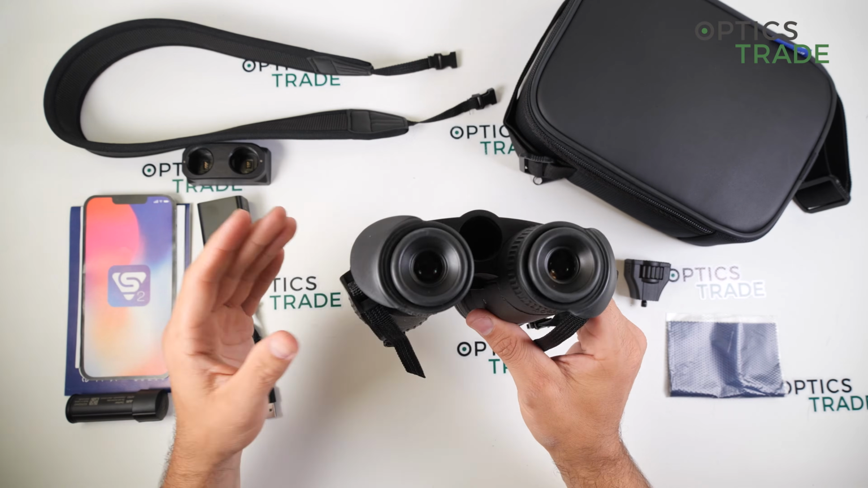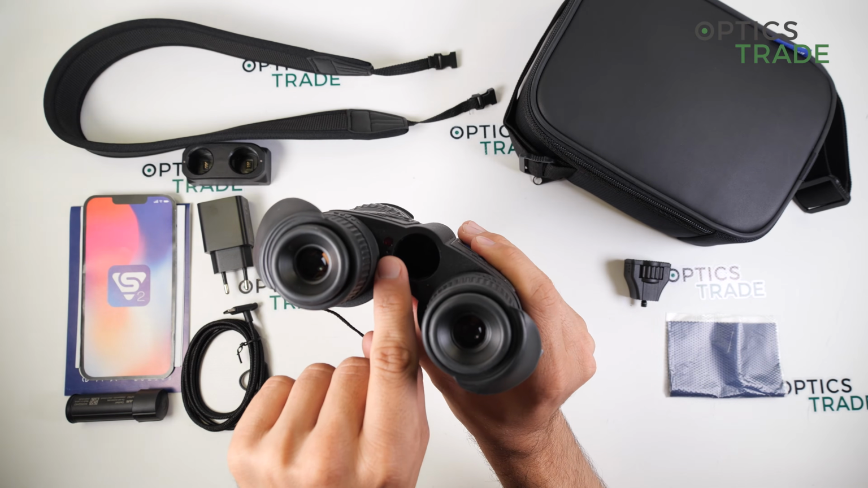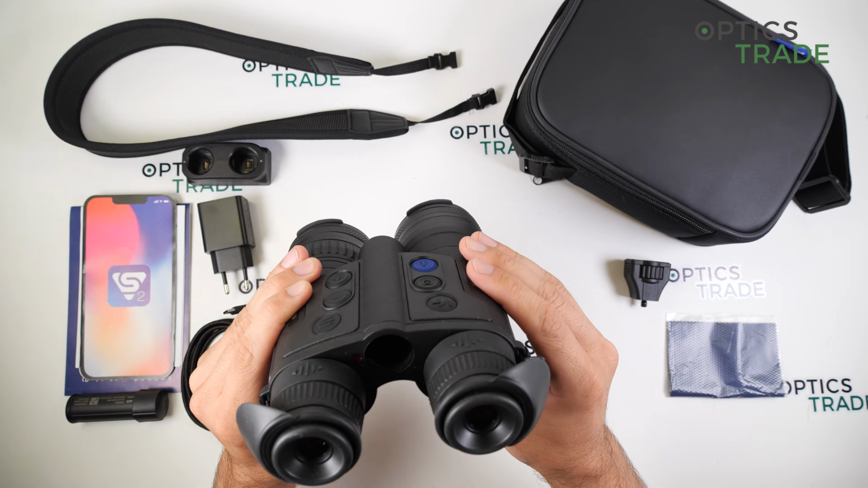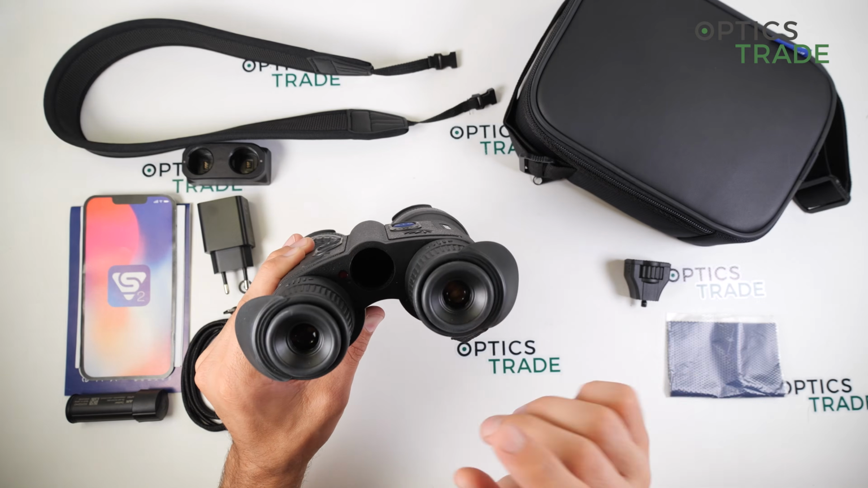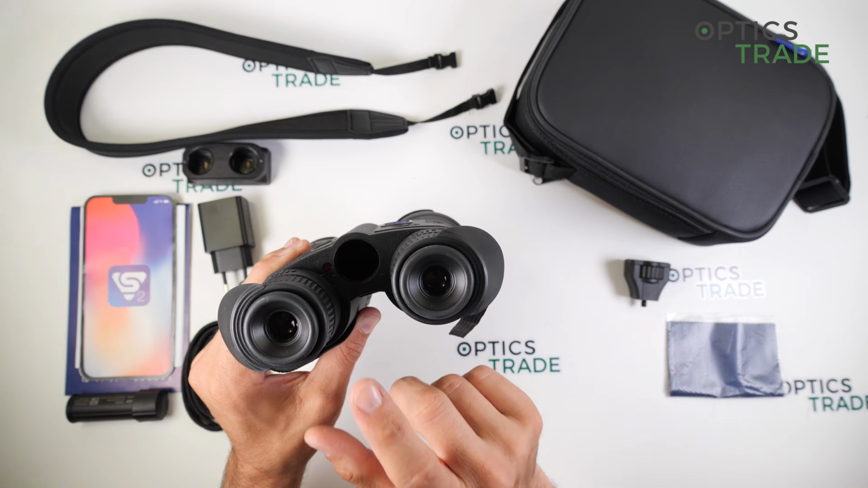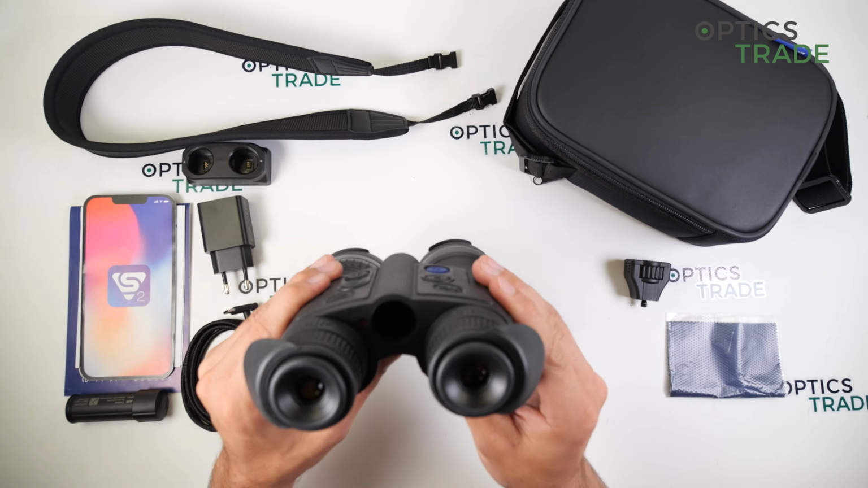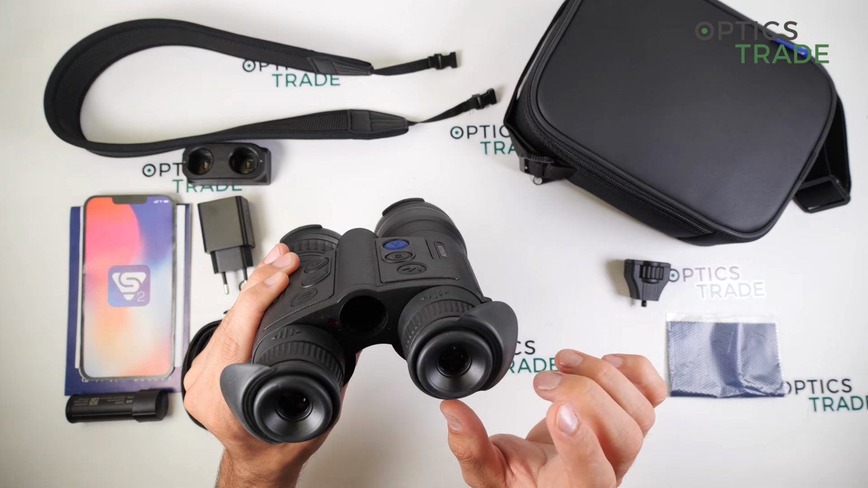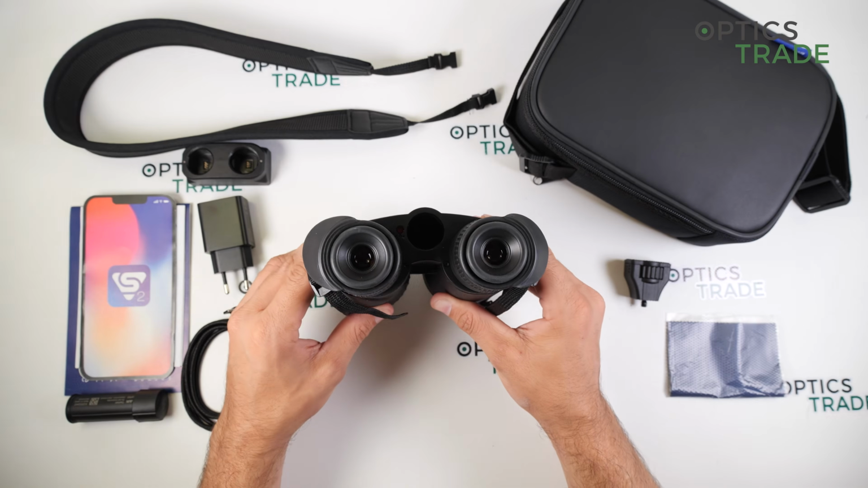The device has also a sleep mode. First of all, this small sensor, which is located here. This sensor detects when you're looking through the device. It detects if you are near the device, and if you go away from the device, it detects that no one is looking through, and it immediately switches off the thermal device to save the battery life. But when you come near the device, it turns the device immediately back on, so you can immediately look again through the device.